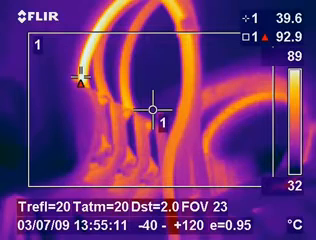After identifying the fault, it was able to be rectified within 24 hours and no loss of production was incurred by the company.